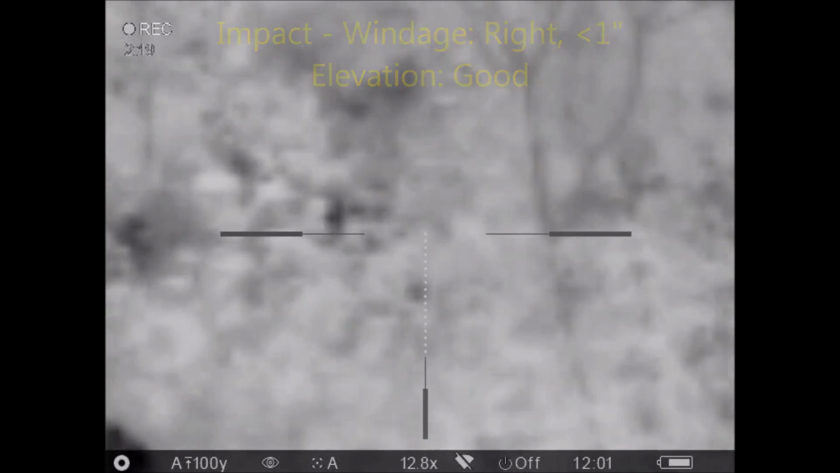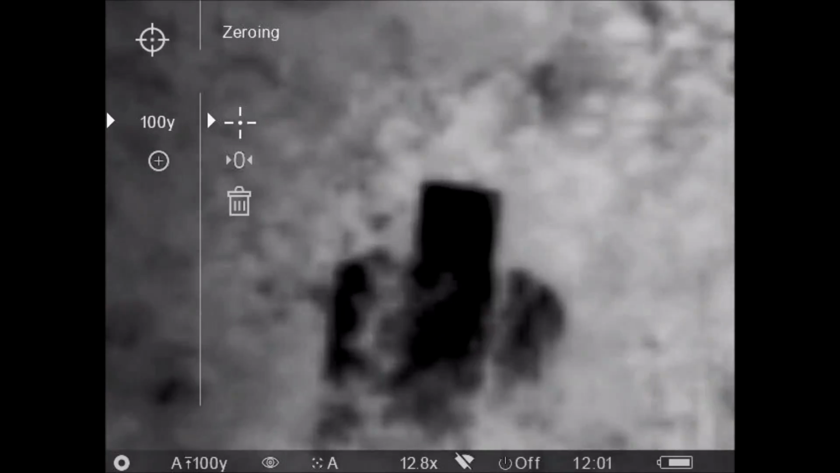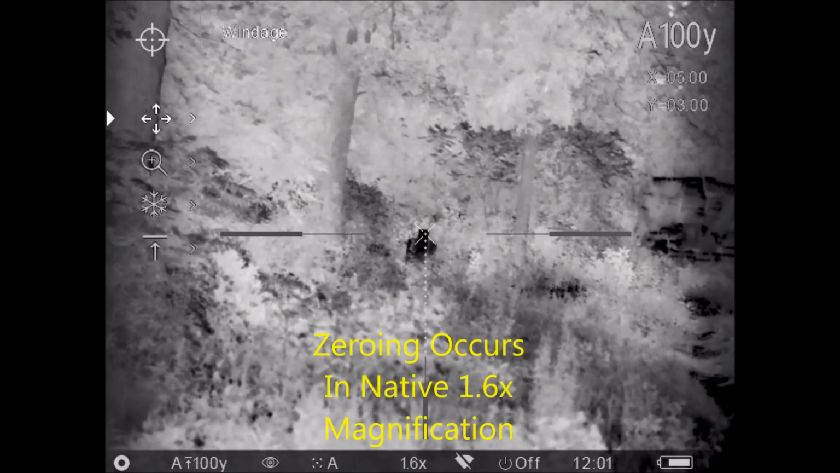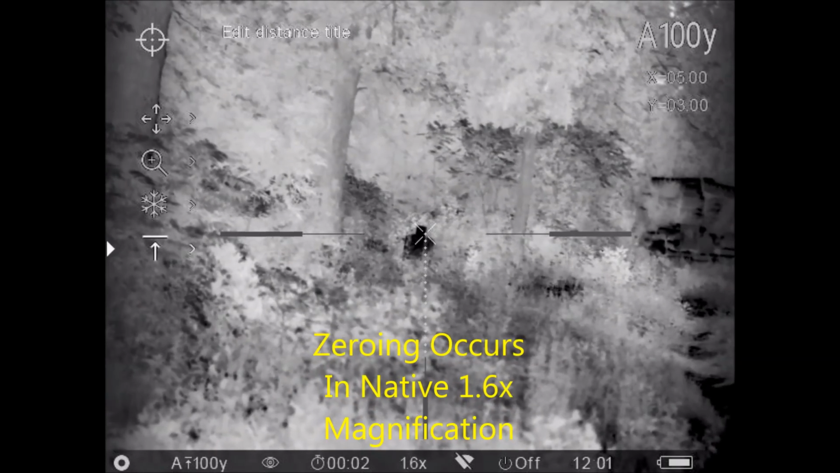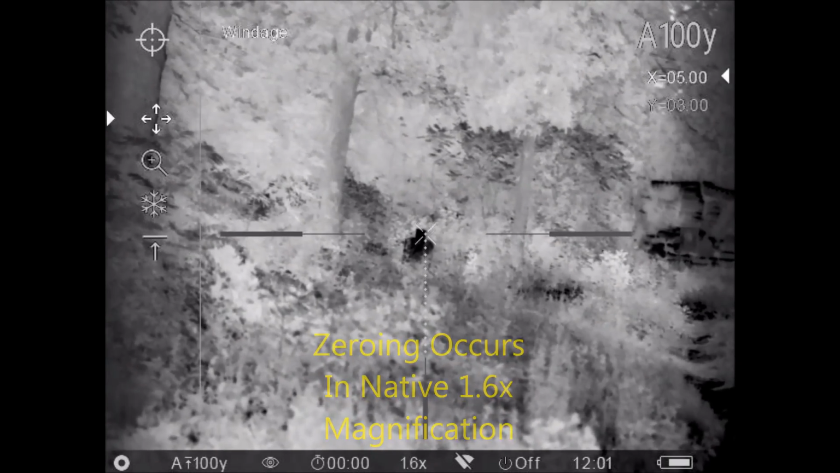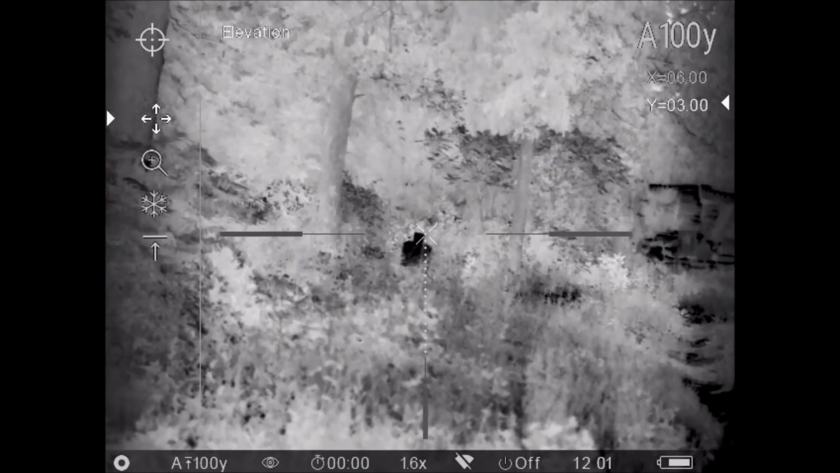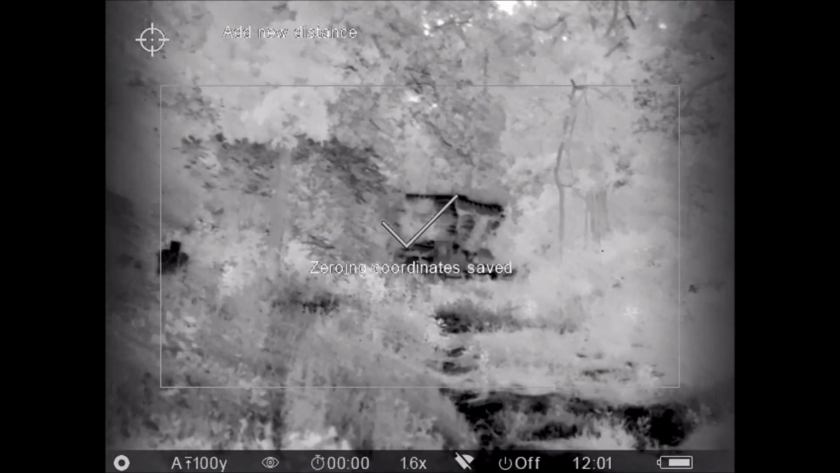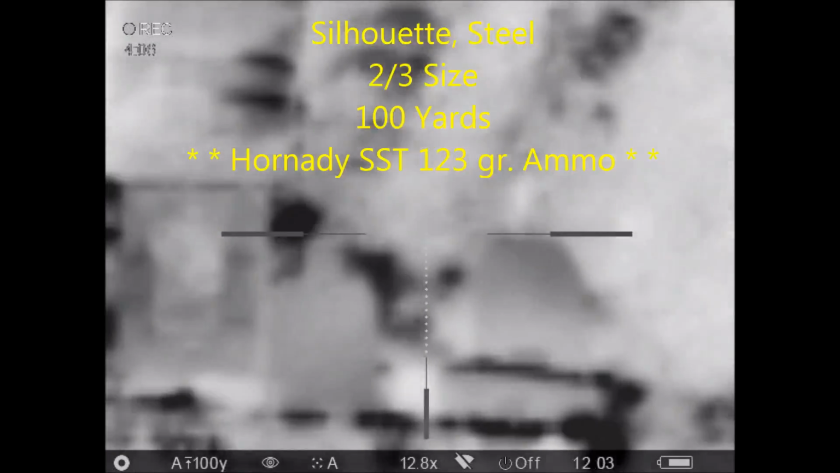And I've impacted just off to the right, but the elevation was good, so I'm going to go in and correct the windage here real quick. Scrolling through the menu. Watch the diagonal crosshairs as they're going to move to the right one click, I believe. There we go, one click. Nothing to the elevation. And that's probably good enough to get me on at 100 yards for a 2/3 size silhouette.